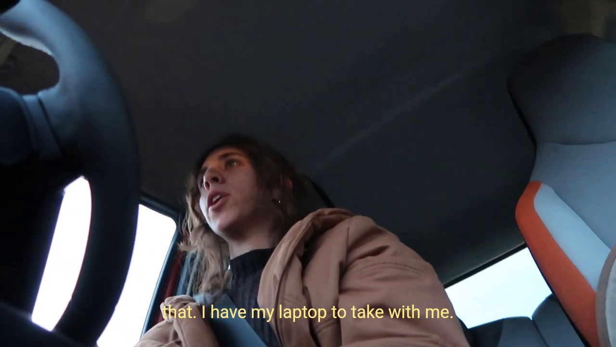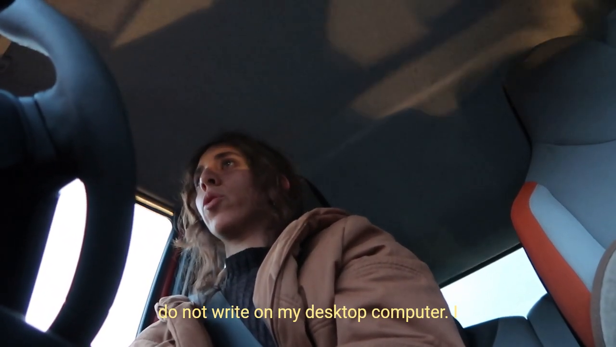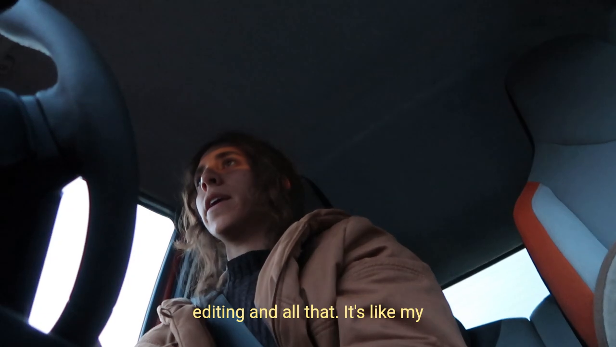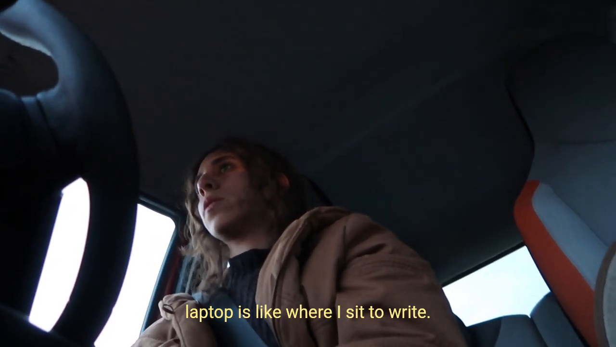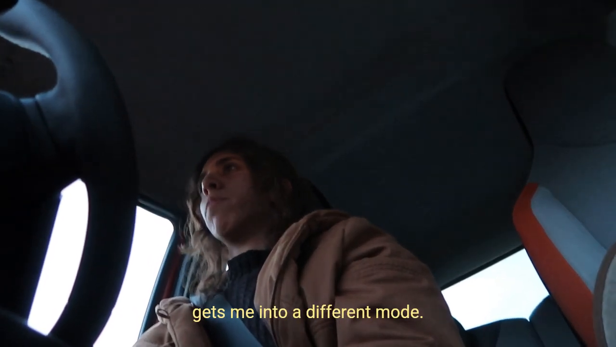I have my laptop to take with me when I travel. I use it for my writing. I do not write on my desktop computer. I don't know, because I use it exclusively for work and editing and all that. My laptop is where I sit to write. I like differentiating things. It gets me into a different mode.